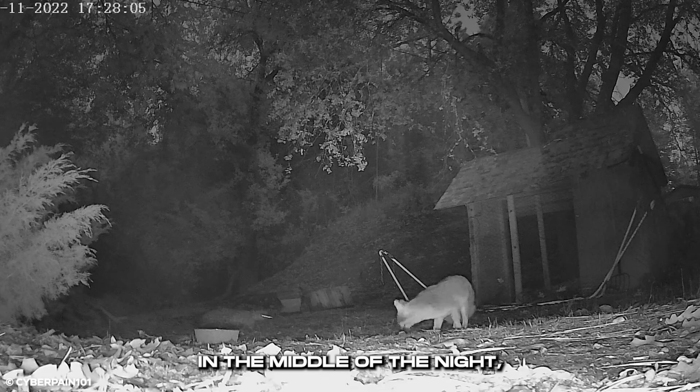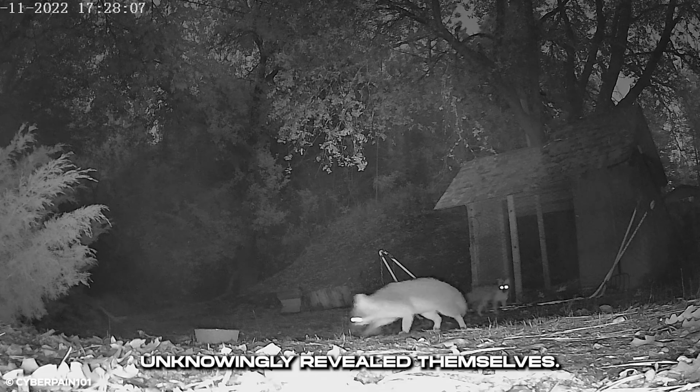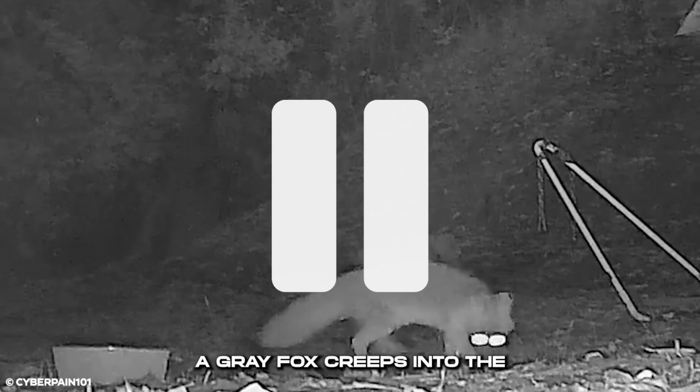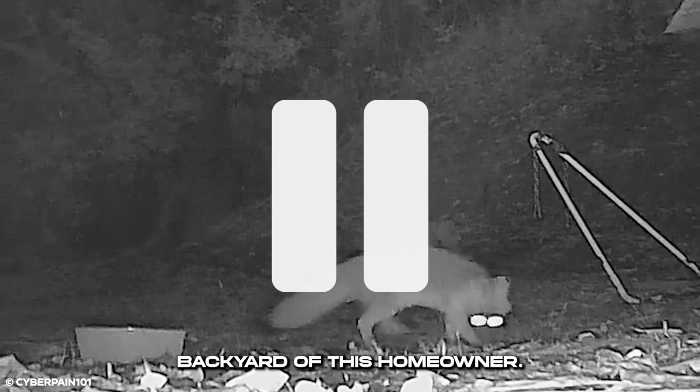In the middle of the night, two strange creatures unknowingly revealed themselves. A gray fox creeps into the backyard of this homeowner.